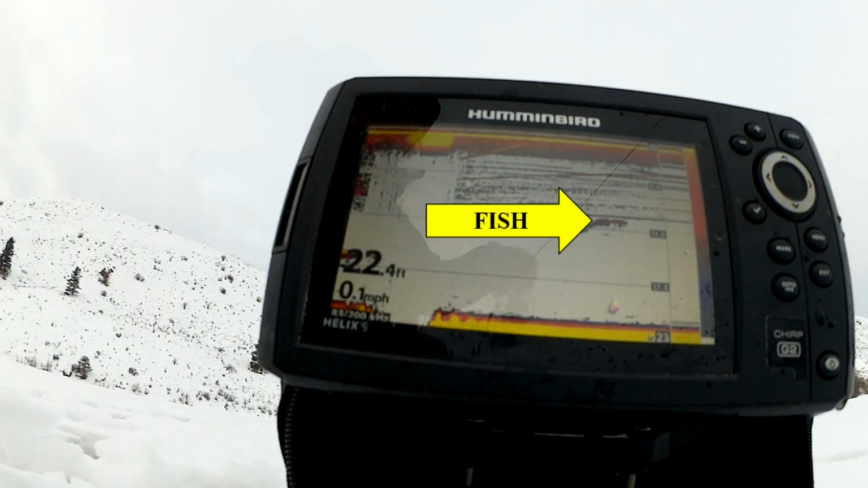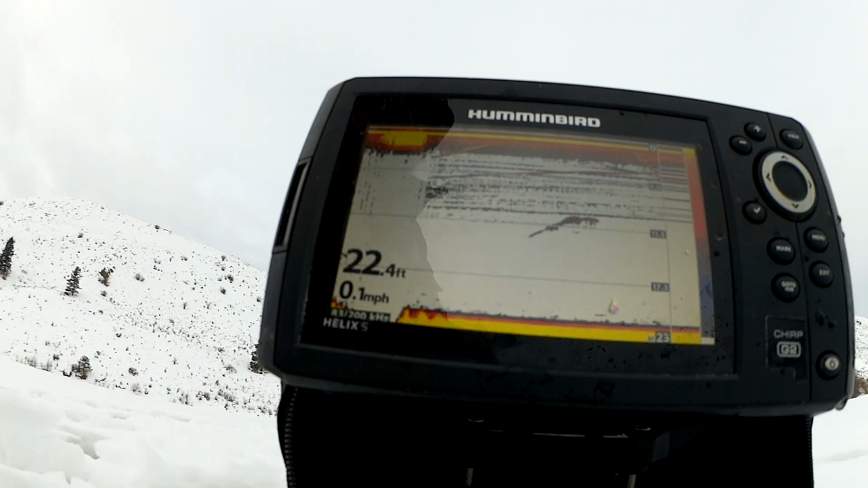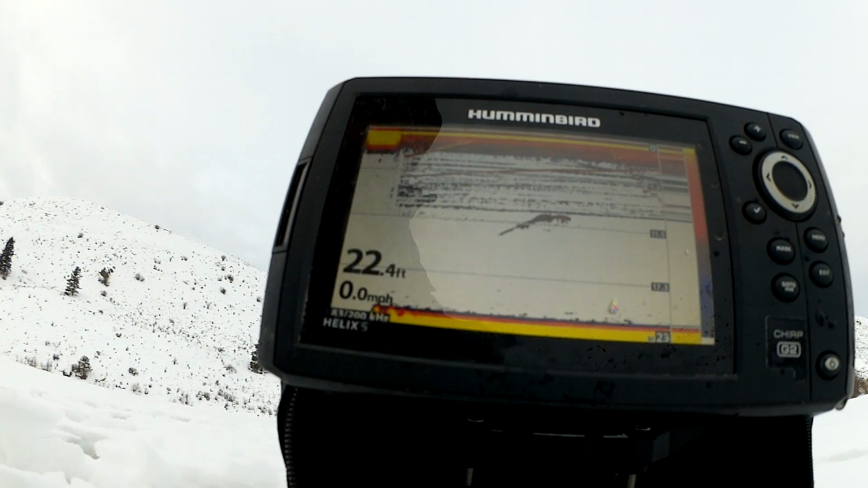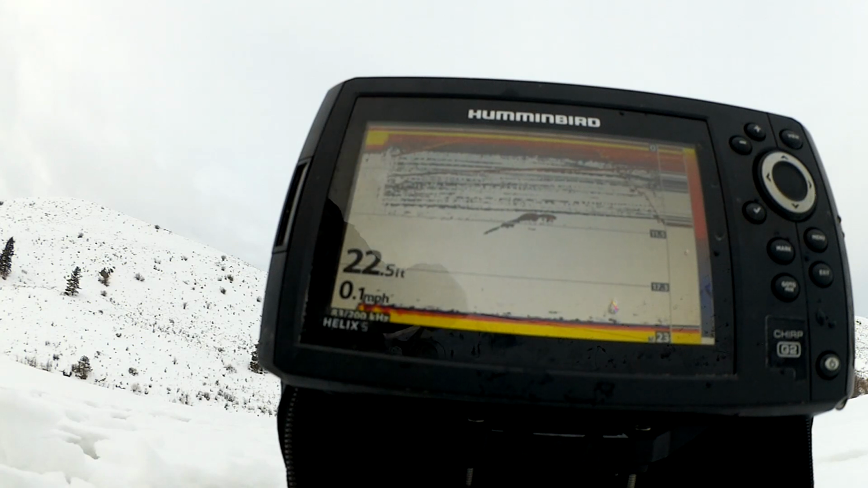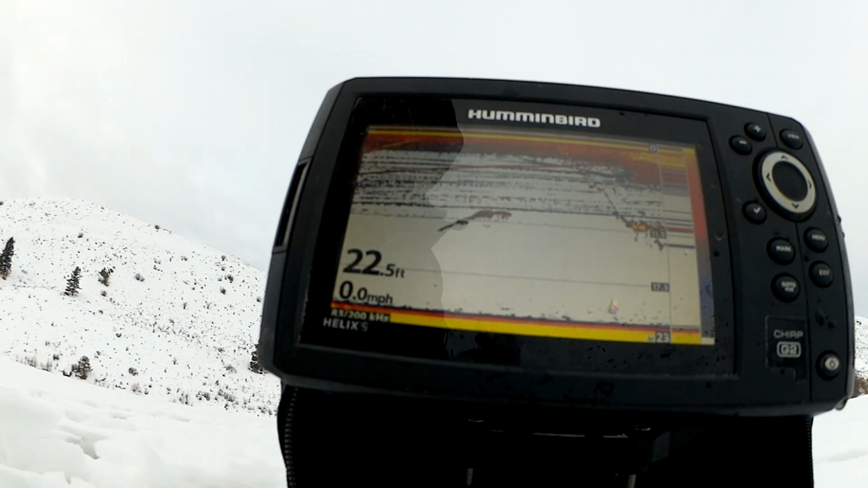There's another fish down there at 11. See if we can bring him back. Get that jig down there. There we go. Oh, he's already there looking at it. Oh, he doesn't want it. There's another one.